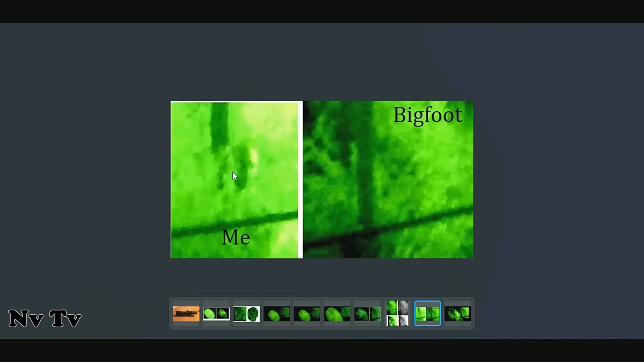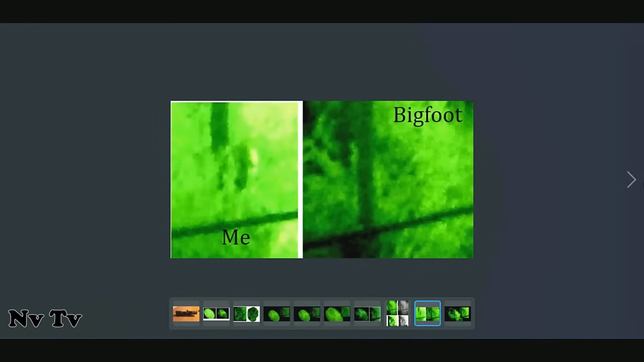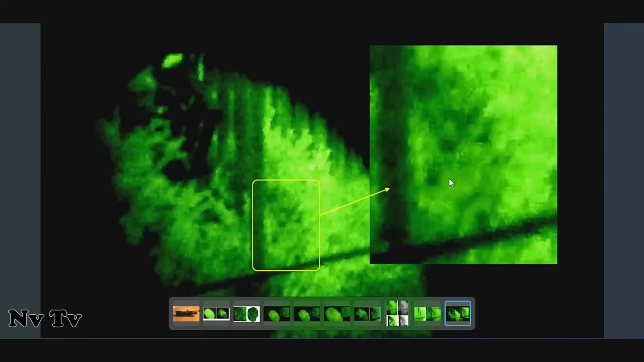It kind of looks like you're in the bush, but you're really on the side of the bush looking around it. You can see here, there's that pole right there, and then I'm right there, and it's right there. There's a good one.